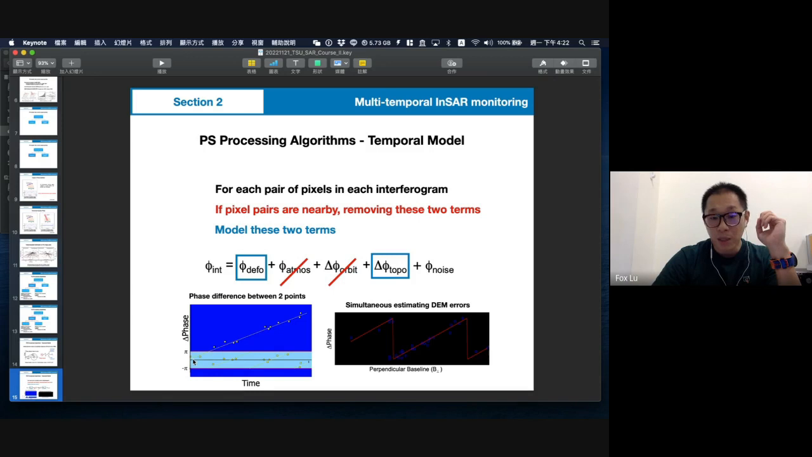So we can fit a linear regression like here. At the same time, we can estimate the perpendicular baseline effect, because we have the baseline, so we can remove the topography effect too. This gives us the interferometry result, which we call the PSI result.